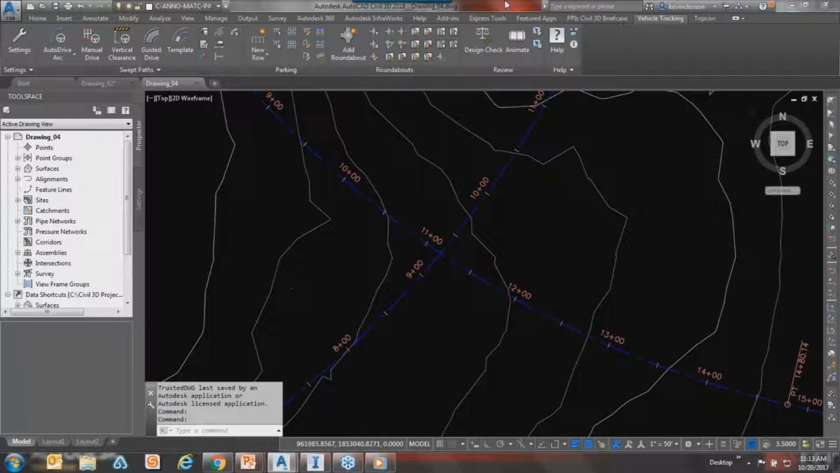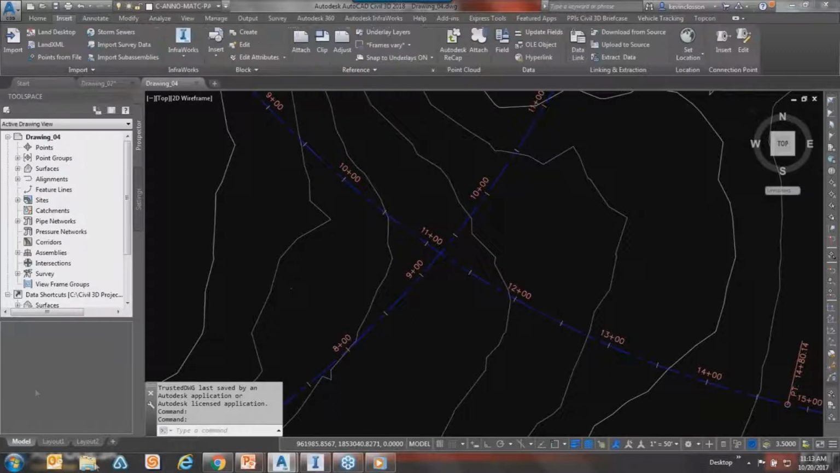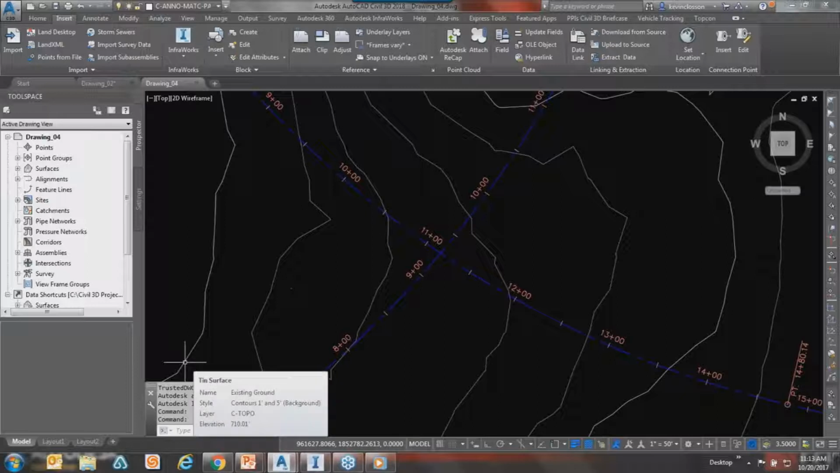Now I've got a few minutes here. I wanted to show another tool real quick. Anyway, the other process is you would just do an insert. You can bring in a file from InfraWorks, and then you do have to recompile some things, but it's all there.